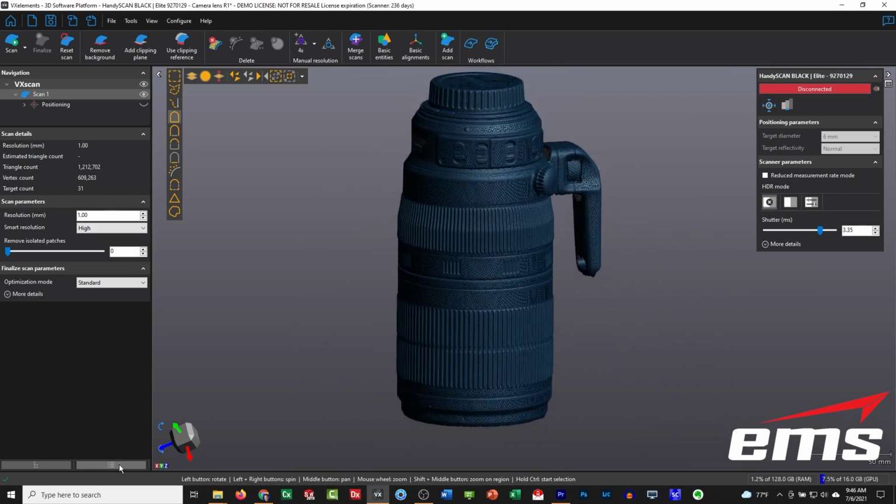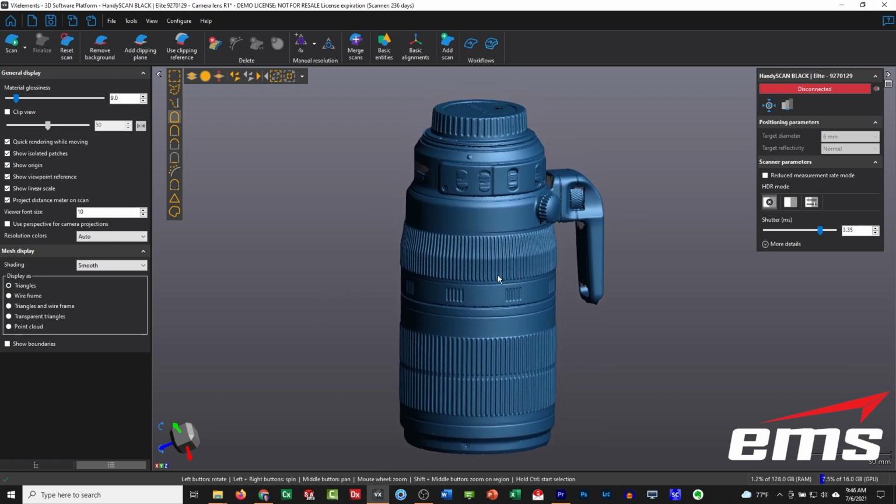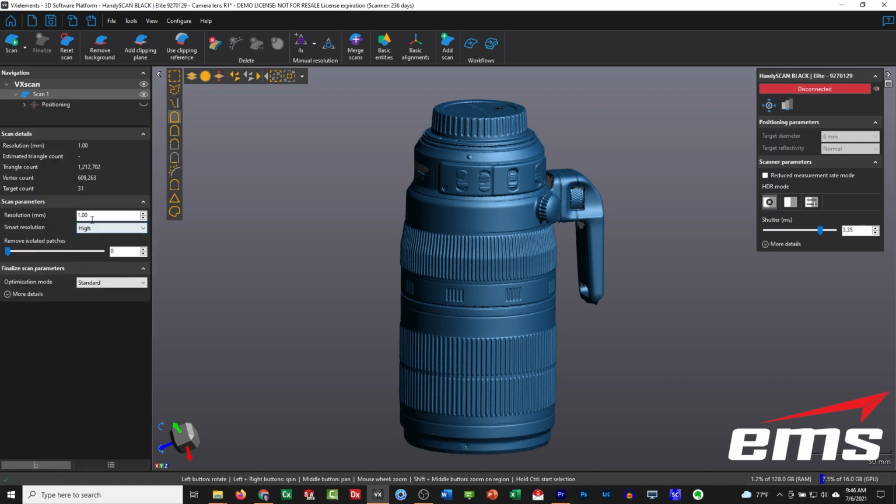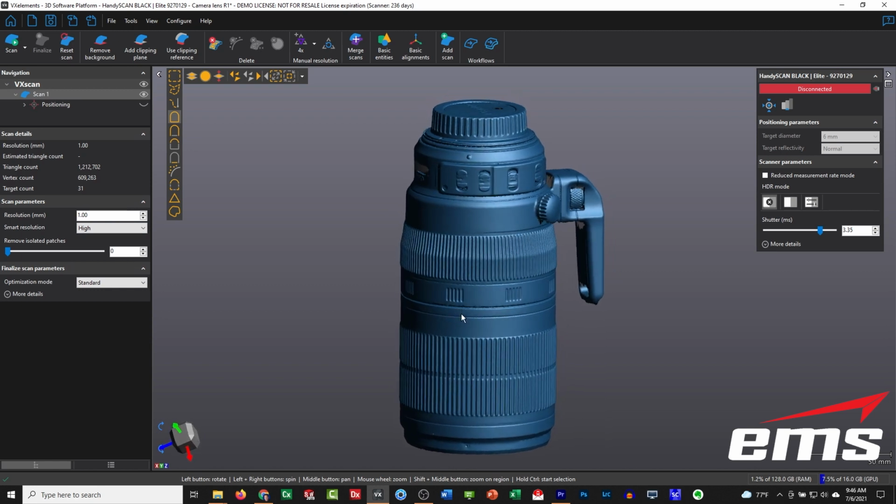And using this automated method, you really don't do anything. You do your scanning like normal, then you just have this set, hit finalize, and away you go, and you have the results. So you still get a very accurate, very nice looking model, but it'll automatically control this for you.